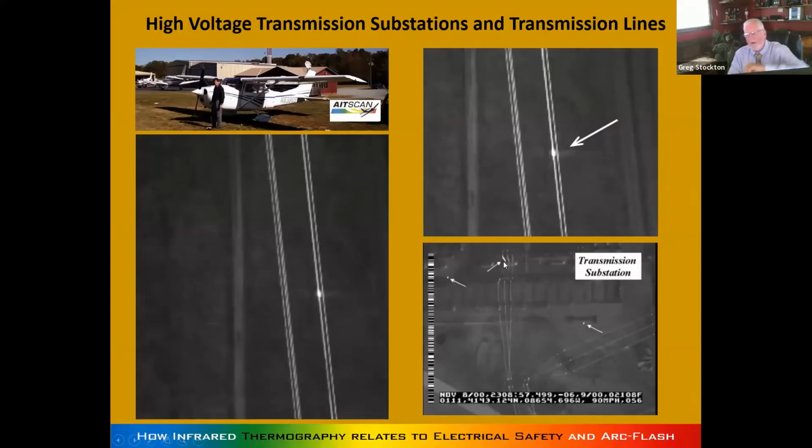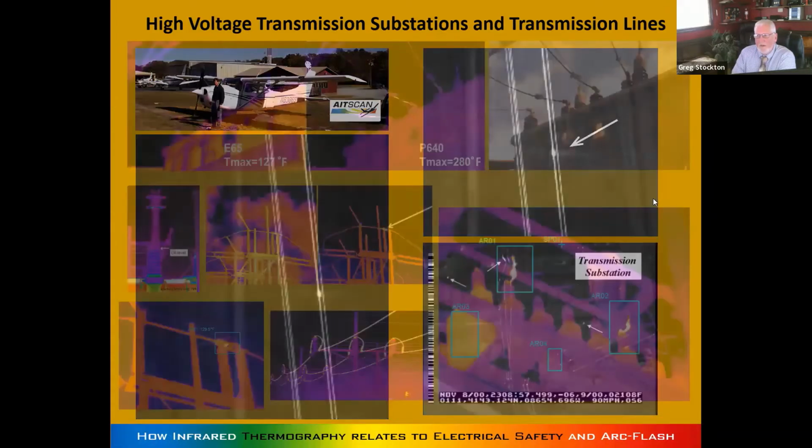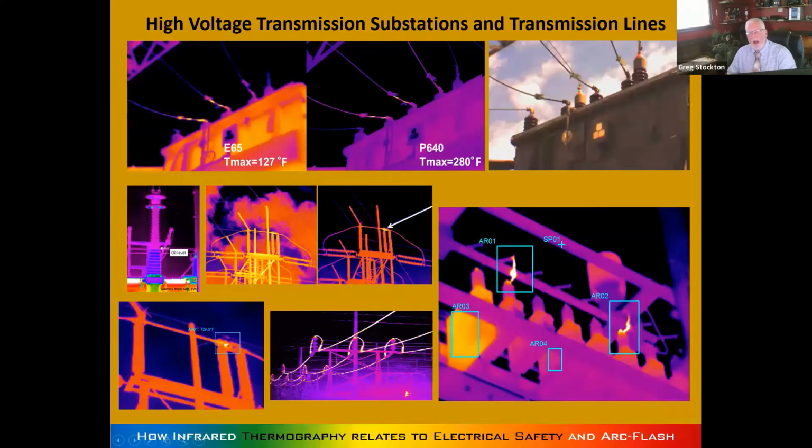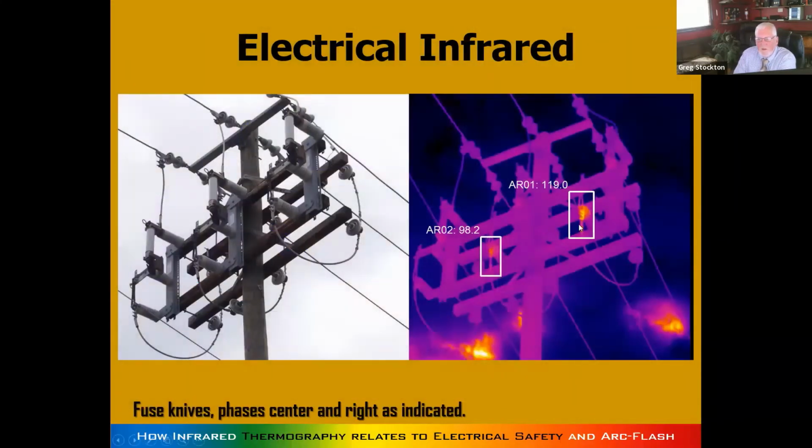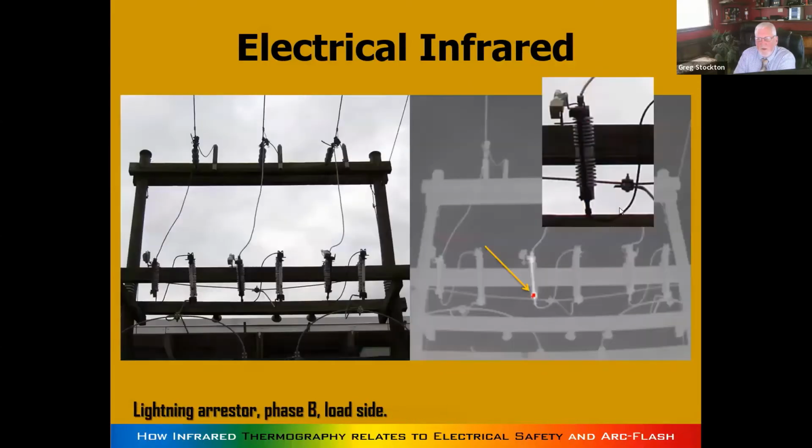Again, far away, great, if you can see what you've got to see. You may have to get down on the ground and find these problems, but you can fly transmission lines. People use helicopters to do it. They're doing it with drones now. It's the same principle no matter what, I squared R. Whenever you have excess heat, it's going to be hotter than the thing beside it. And these are just examples of different components as they heat up.